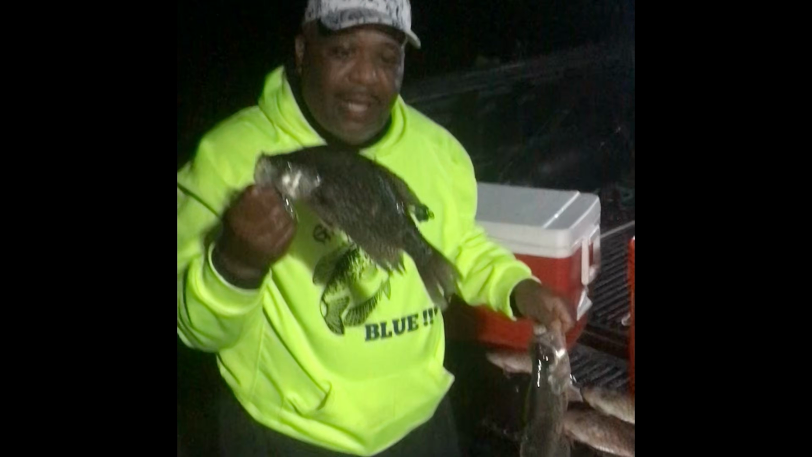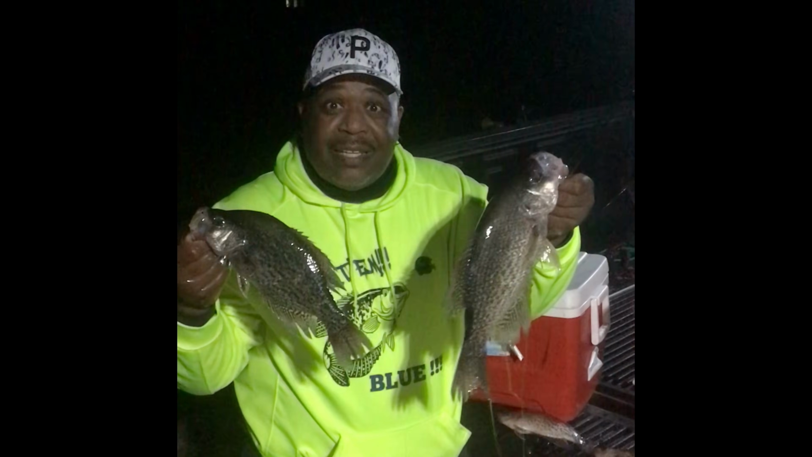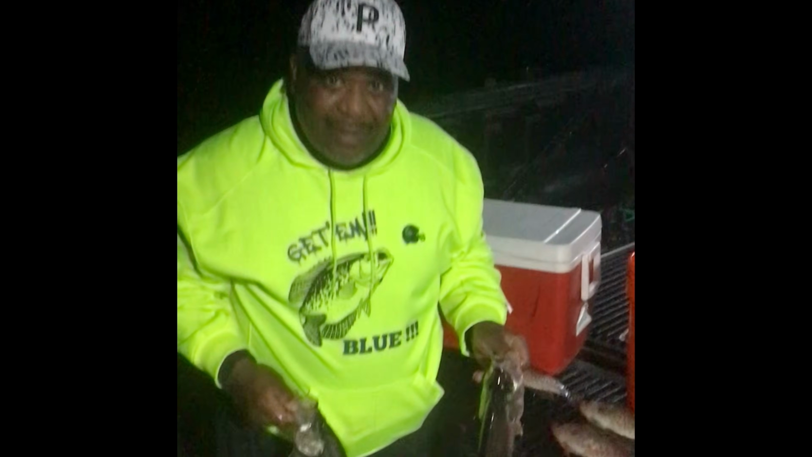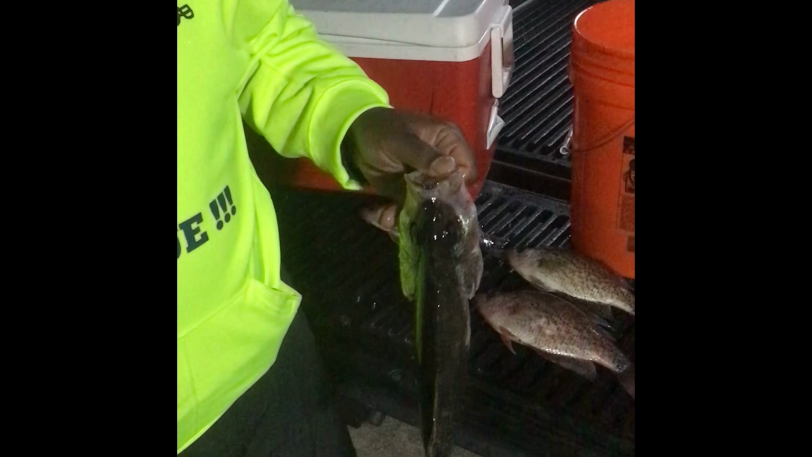Look, that's a 13-inch fish. That's a 16-inch fish. Look at that. Isn't that crazy? Look at the back. I'm gonna ride this home. You're gonna ride it home. I'm gonna ride it home. I ain't gonna drive the truck.